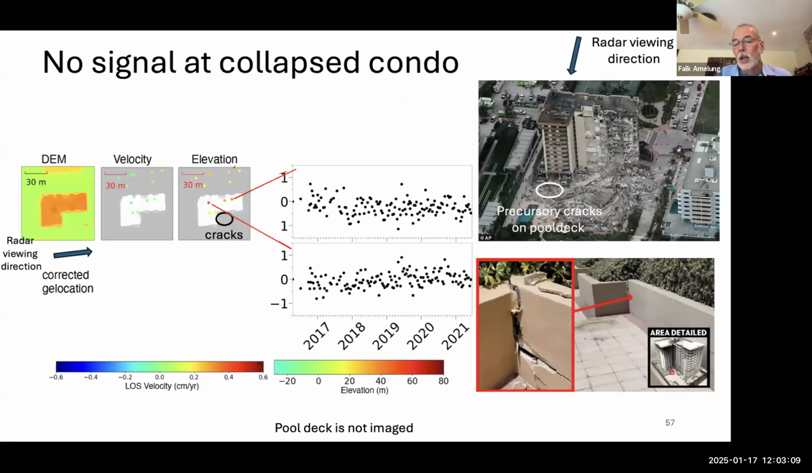What about the collapsed condo? This is Champlain Tower South. We do have some pixels, and we have here the data up to exactly the collapse. They don't show any signal. Completely no signal. The radar though is looking from that direction. There was evidence for precursory cracks under the pool deck or on the pool deck in this area, and that is something we can't observe with our satellites. It's just in the radar shadow.